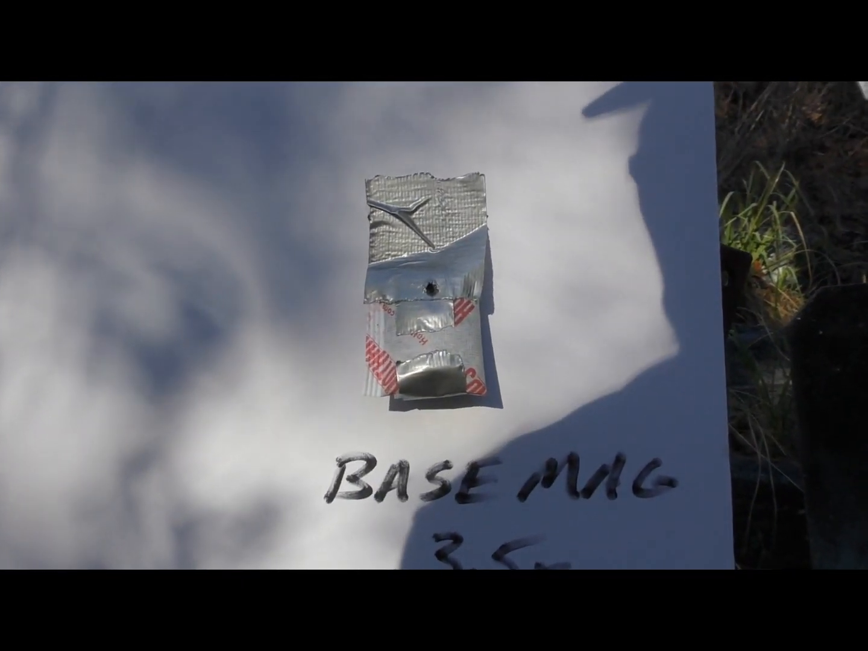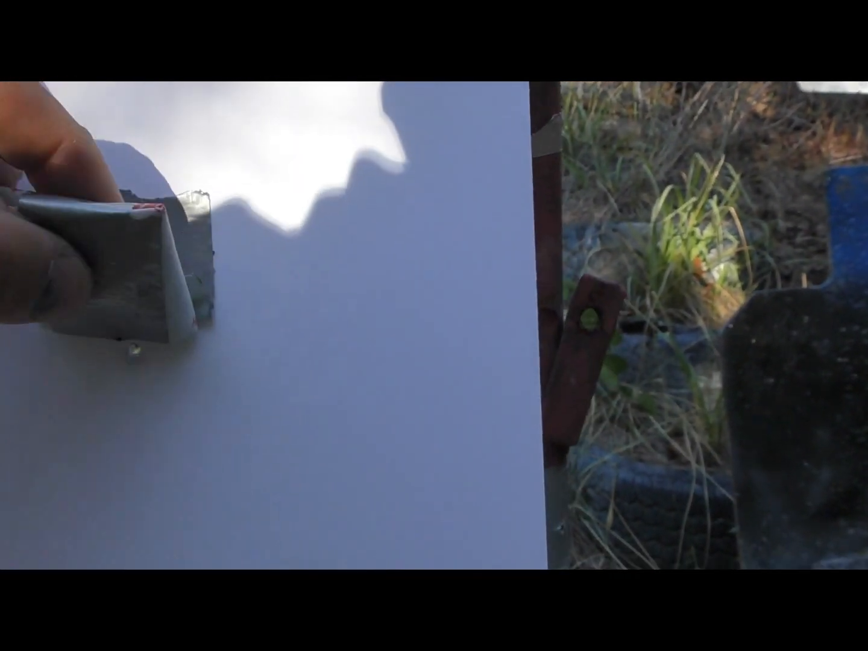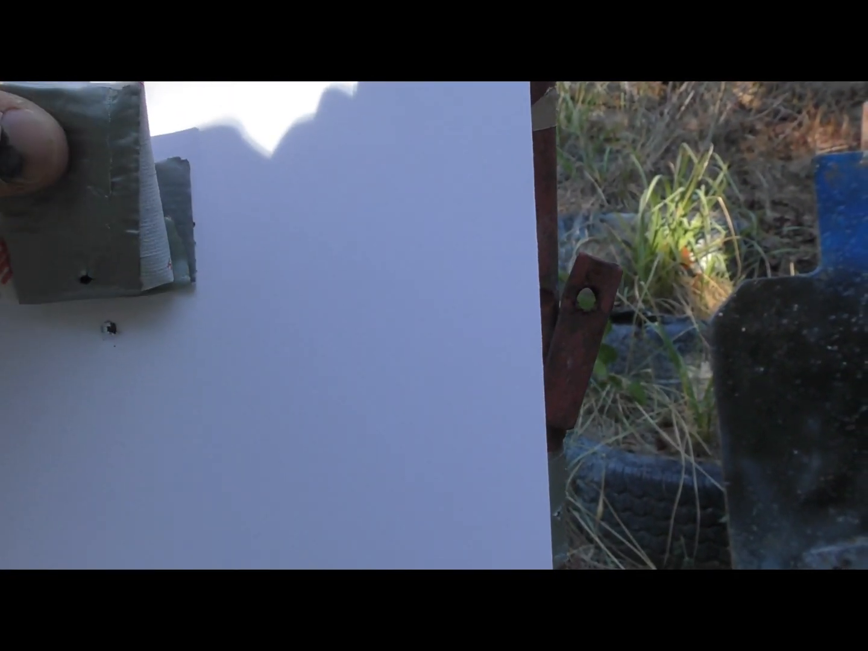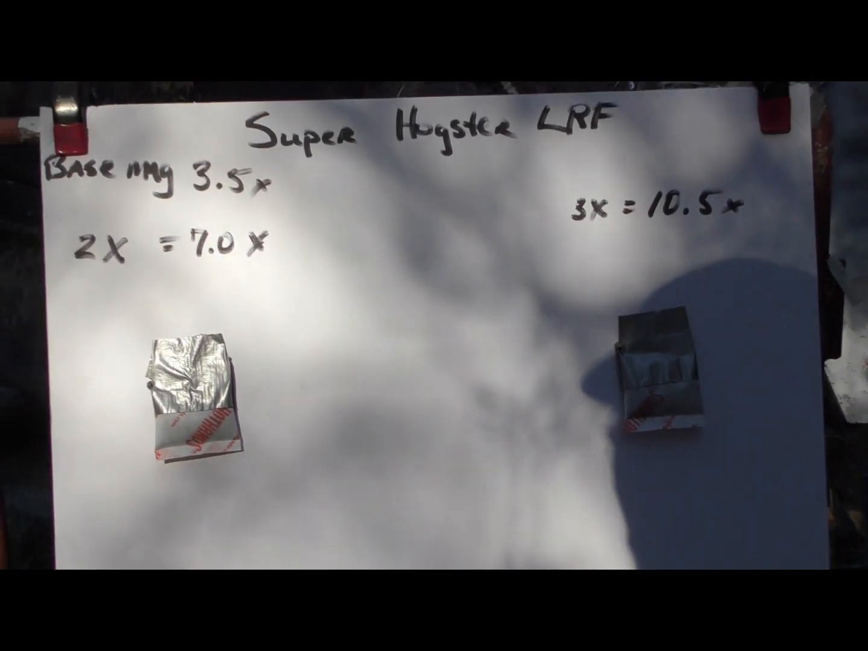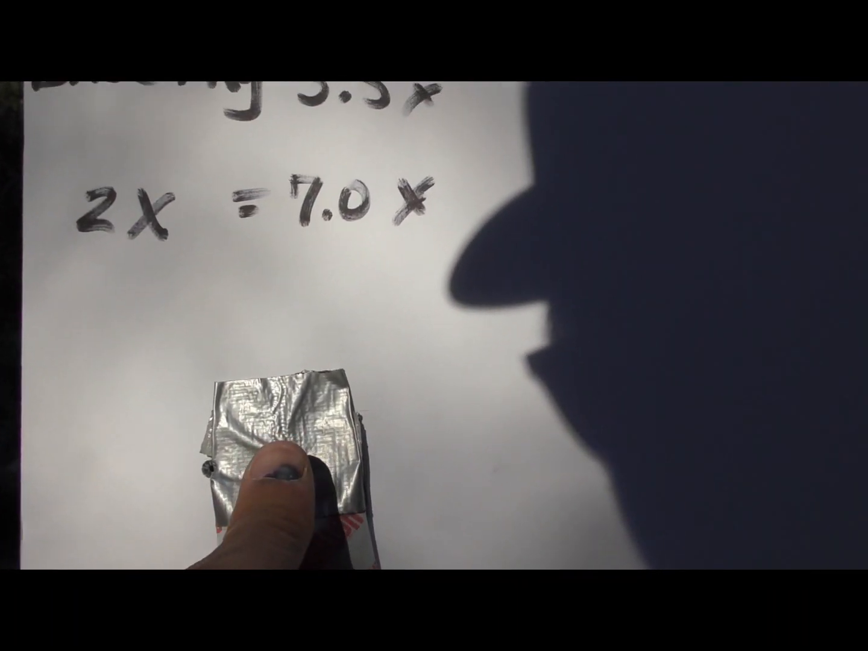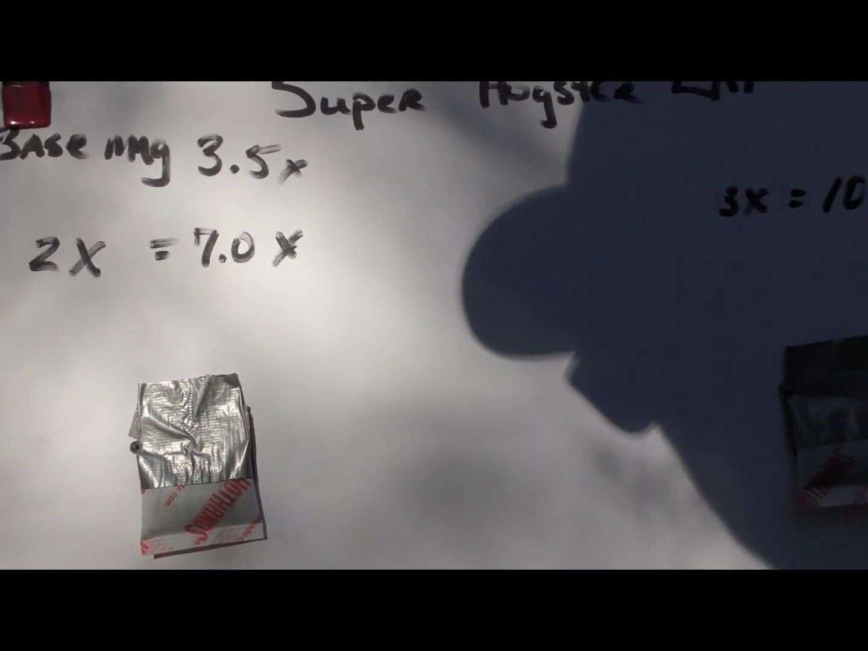Okay, base magnification was just at the top of the hand warmer. We did make contact with it, but I had it taped so well that the powder didn't fall out. 2 times. Are we within the reasonable allotment of 2 MOA? Yes.